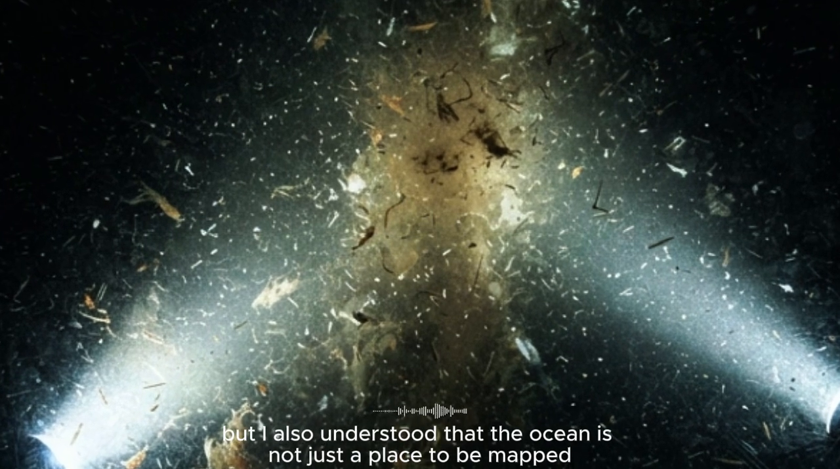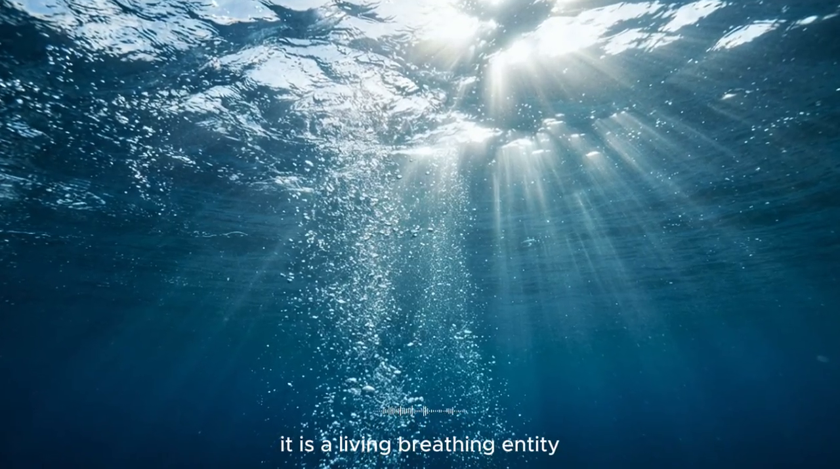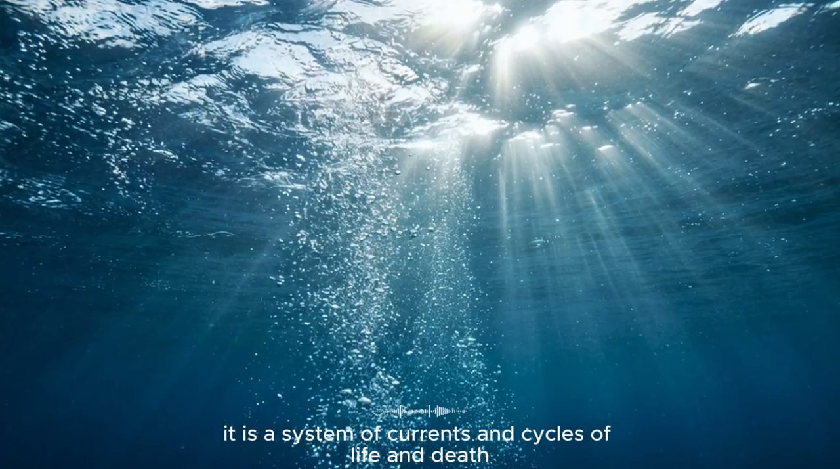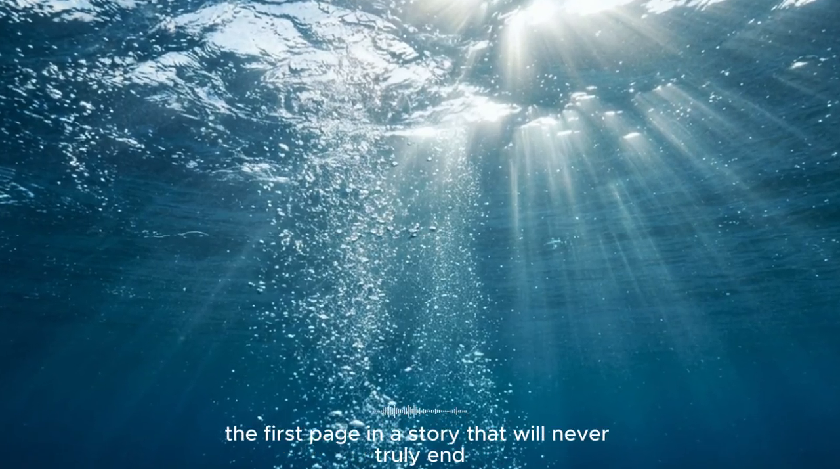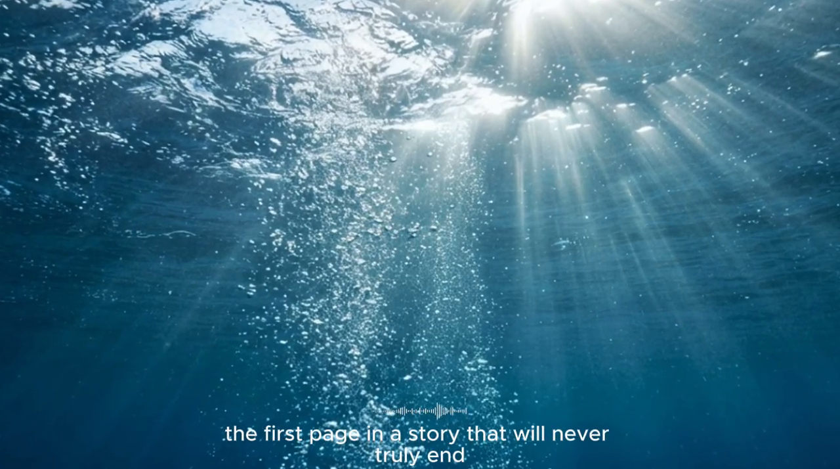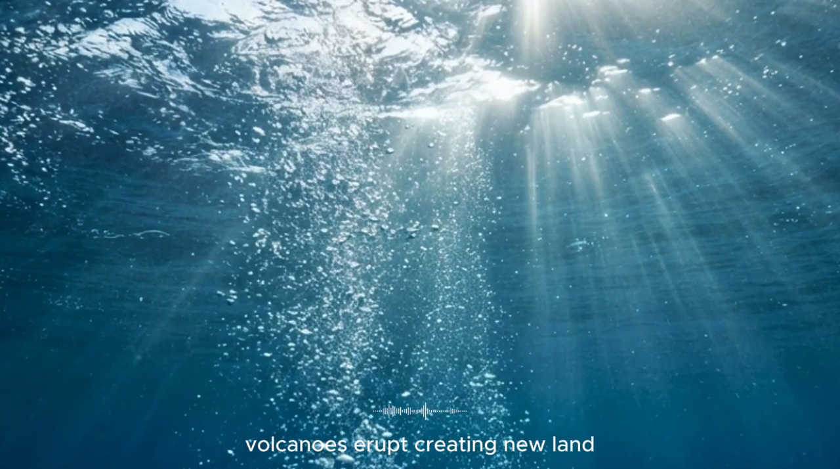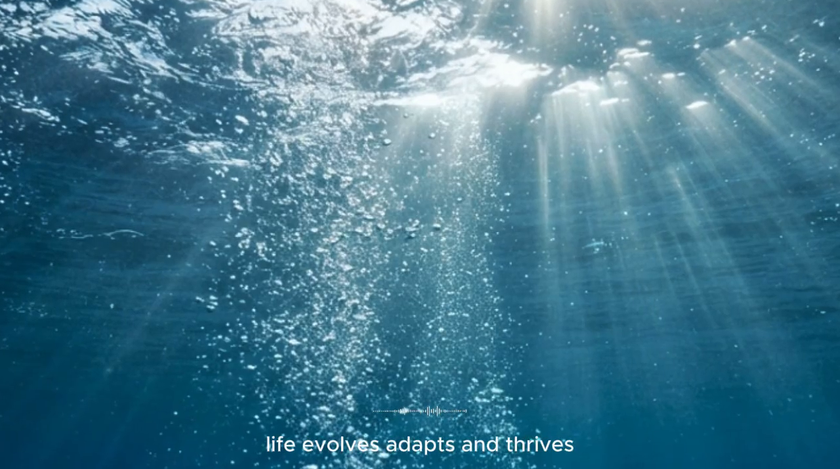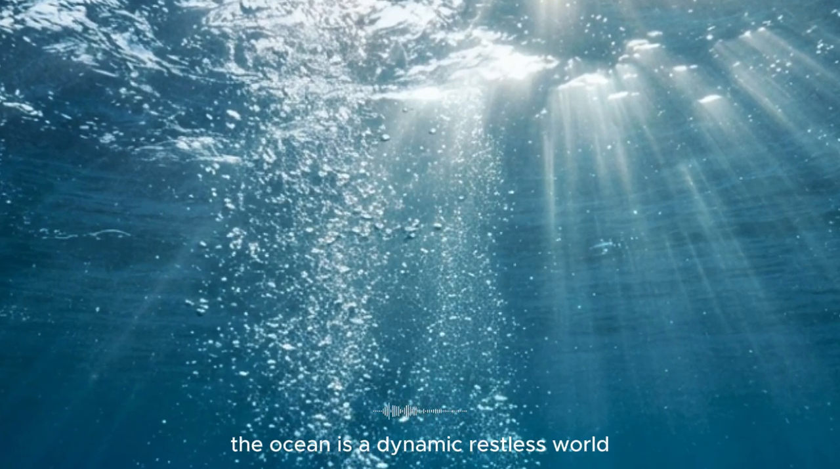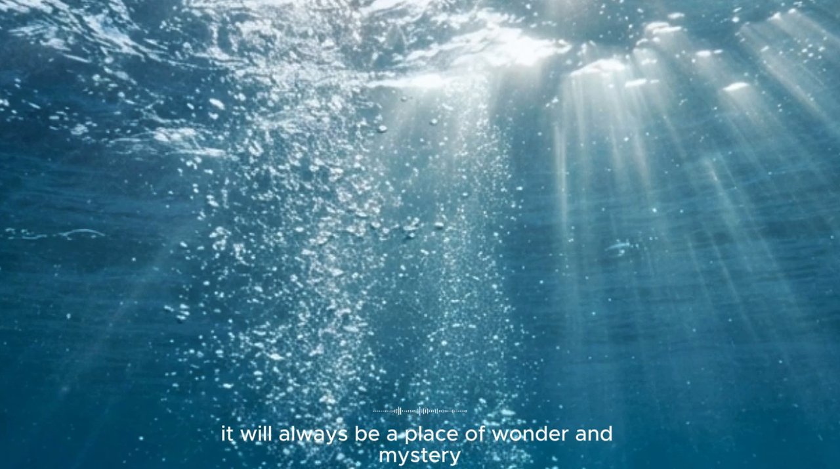But I also understood that the ocean is not just a place to be mapped. It is a living, breathing entity. It is a system of currents and cycles, of life and death, of creation and destruction. The map is just the beginning, the first page in a story that will never truly end. The ocean is constantly changing. Volcanoes erupt, creating new land. Earthquakes shift the seabed. Currents carve new canyons. Life evolves, adapts, and thrives. The ocean is a dynamic, restless world, and it will always hold secrets. It will always be a place of wonder and mystery.